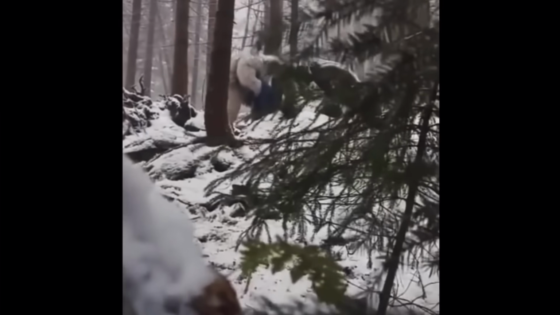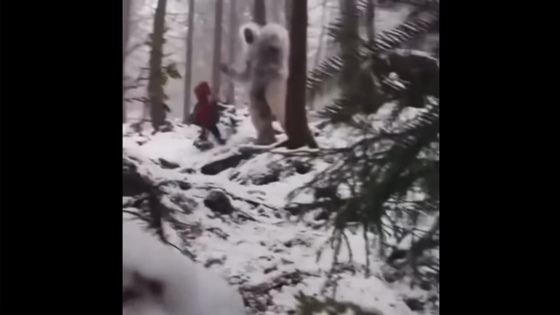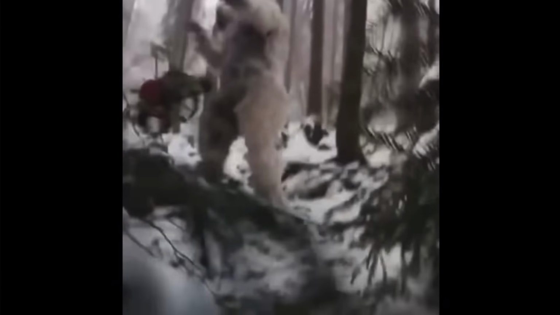It seems the creature was raiding the campsite but becomes very angry. It seems to grab a bag of some sort and throw it around while stumbling towards the man in the bush. It then falls and the video cuts off.